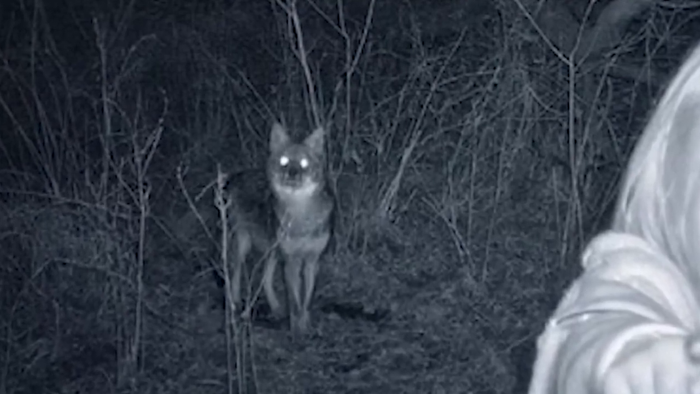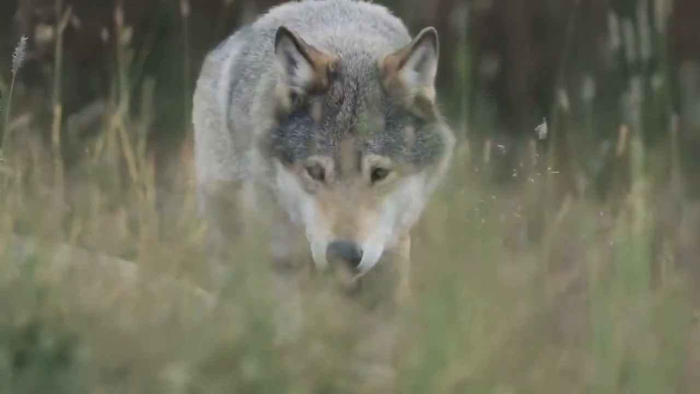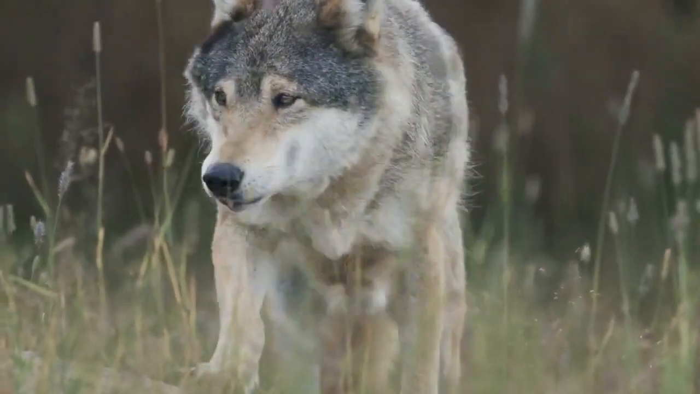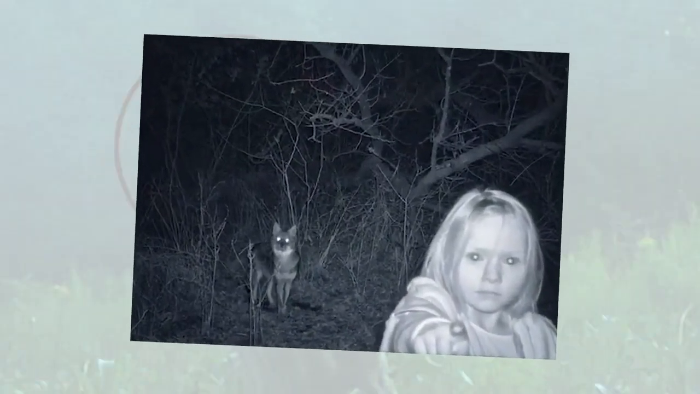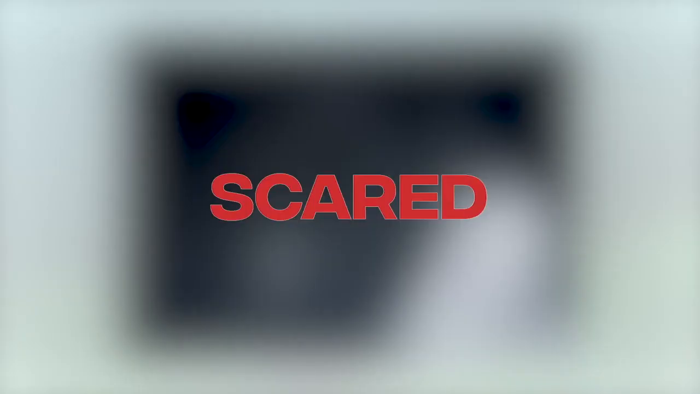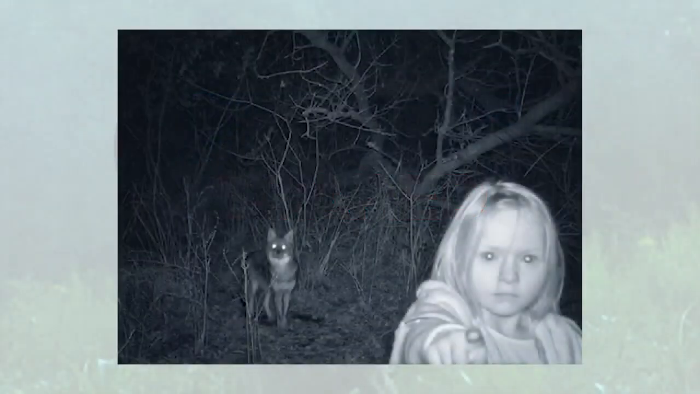Wolves are predatory animals that under normal circumstances would make quick work of an unattended child who appears to lack any protection. However, the fact that the wolf in this picture looks to be scared of the small girl, if not outright terrified of her, suggests that the kid is not your normal young child. Seriously, this one is so creepy.